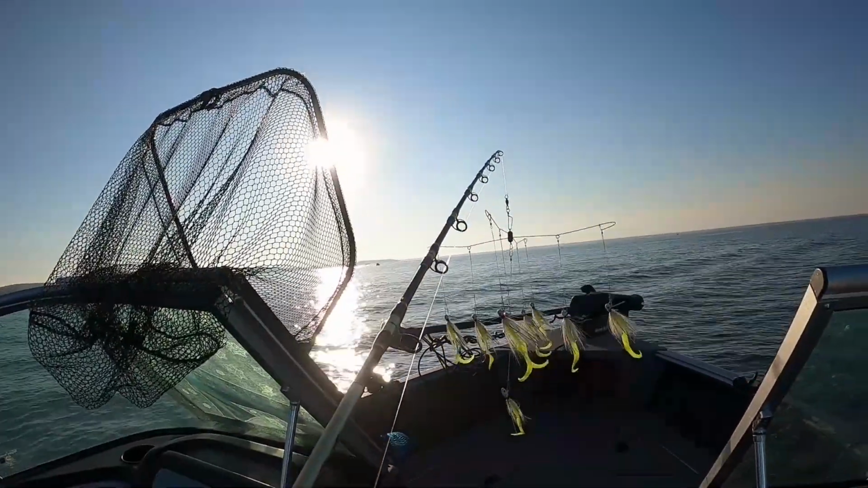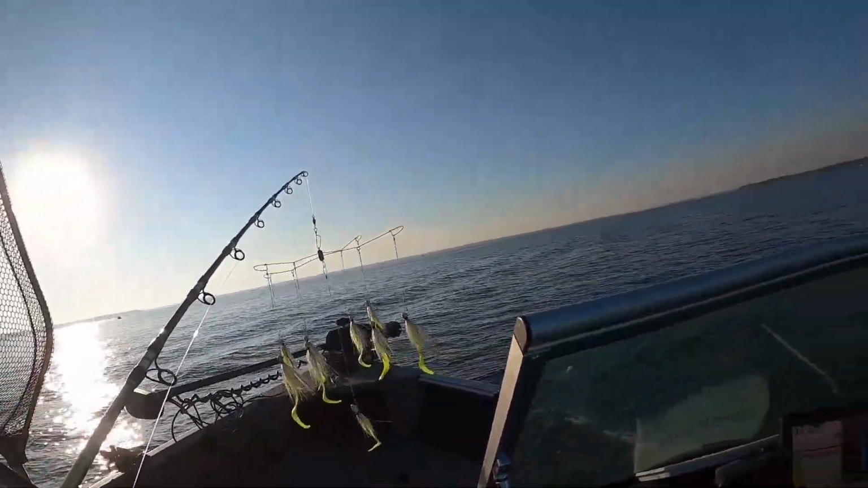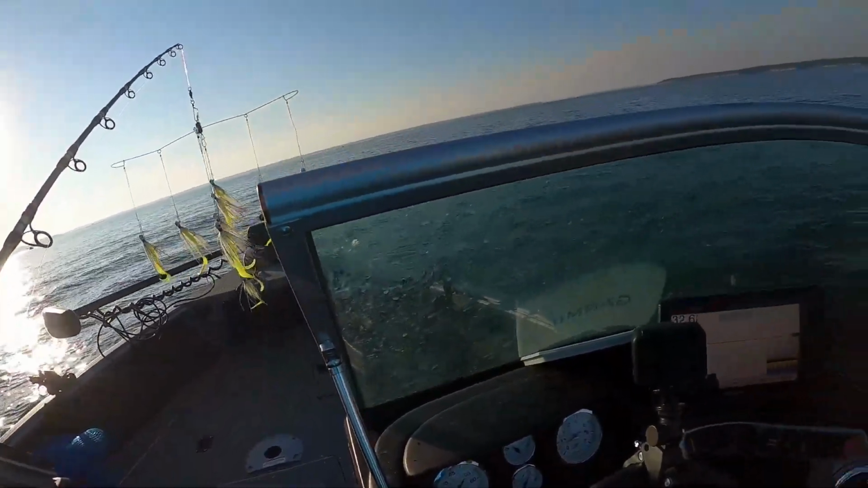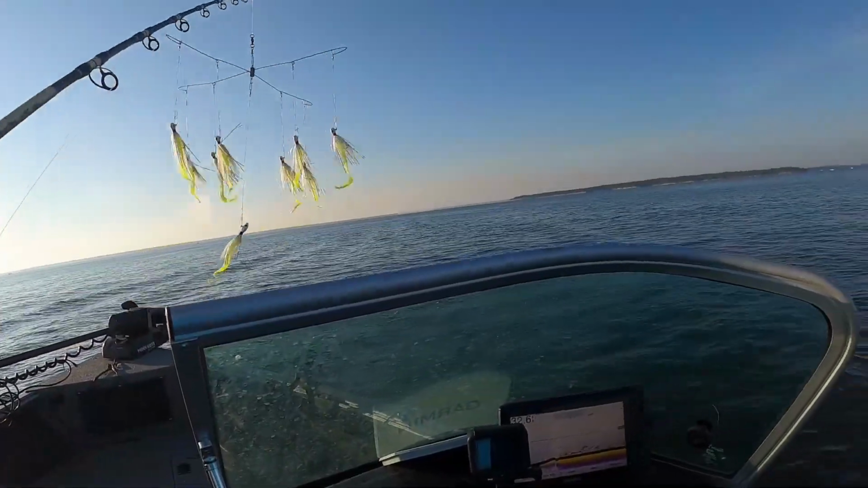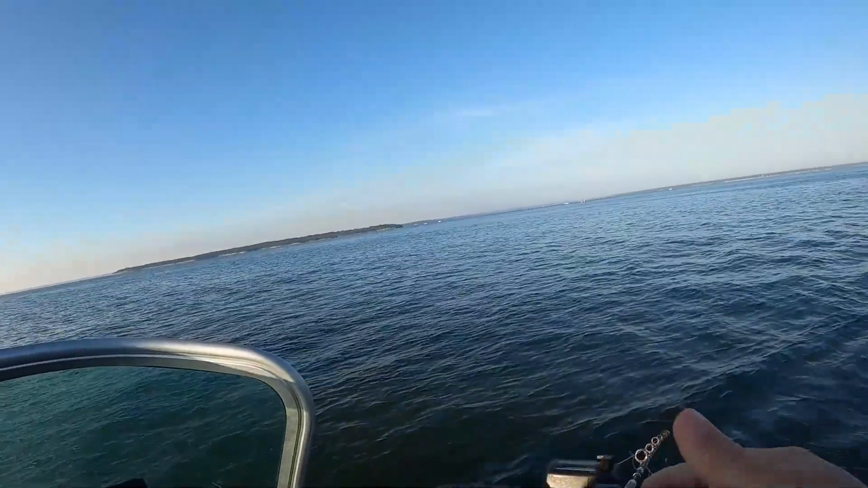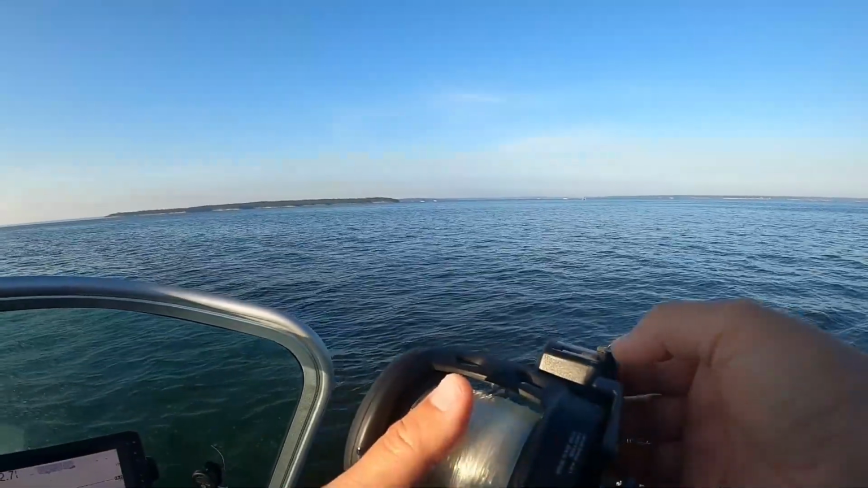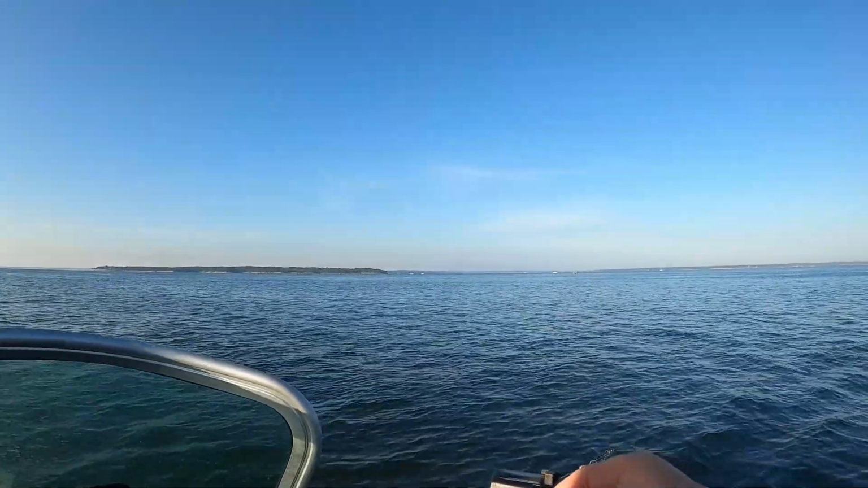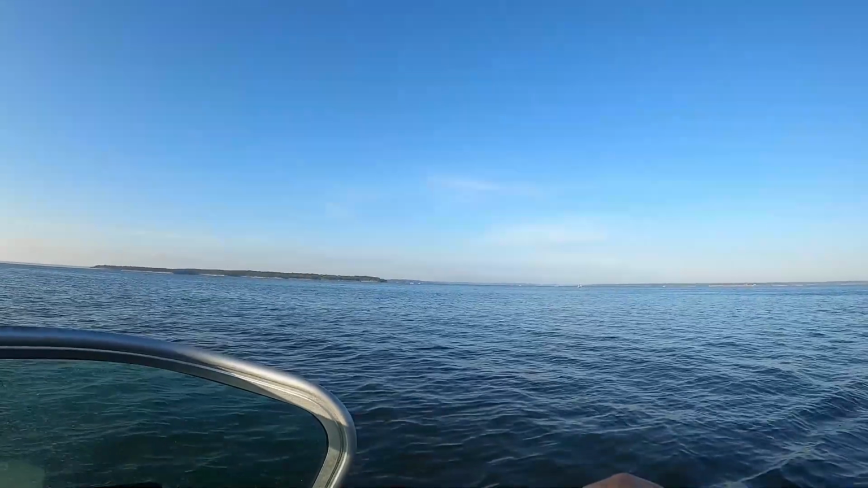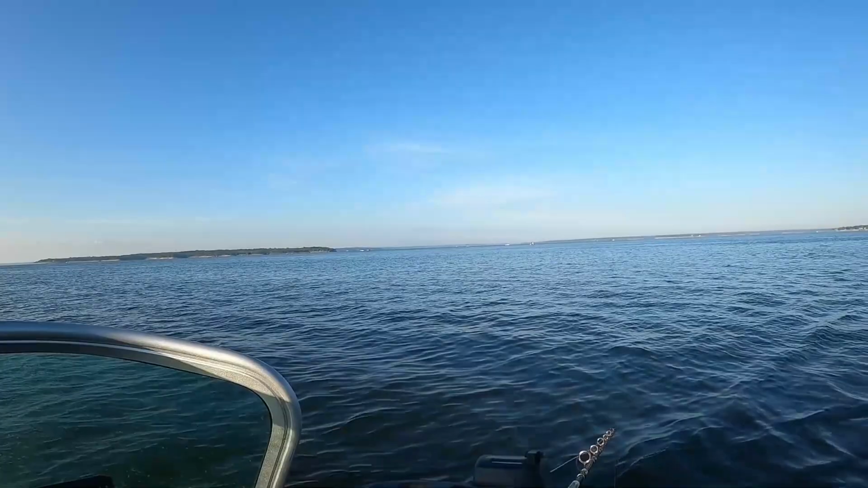So what I'm going to do is drop this 100 feet behind the boat. If you look at the graph, there's quite a few fish showing along the bottom. So the fish are kind of hugging the bottom. They were doing that last weekend too, and they didn't really turn out to be striper. I didn't get a lot of hits, but we're going to give this a shot. So I'm going to drop this about 200 feet behind the boat. This should get it down right around 30 feet and see if we can bring in some fish.